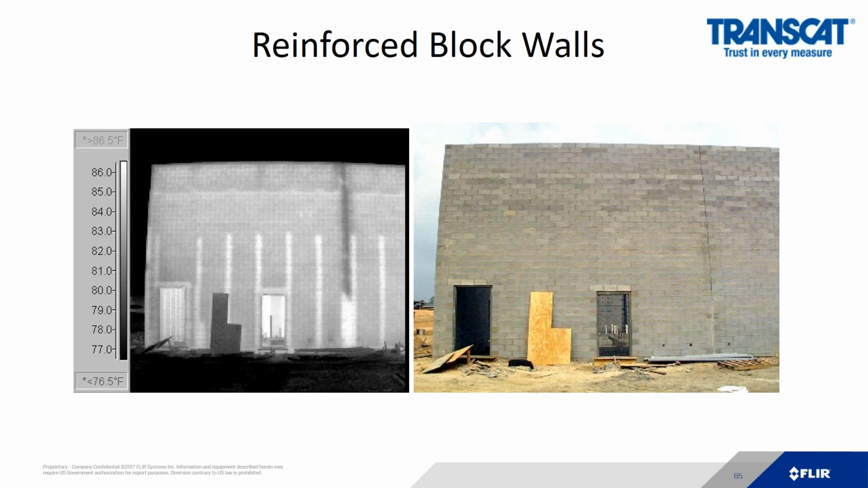Many customers use our cameras for concrete block construction. If you wanted to see if they've reinforced the walls while they're doing manufacturing, as we can see here, the customer put the support structure up only two-thirds of the way. So on the left-hand picture, those white stripes should be going all the way to the top.